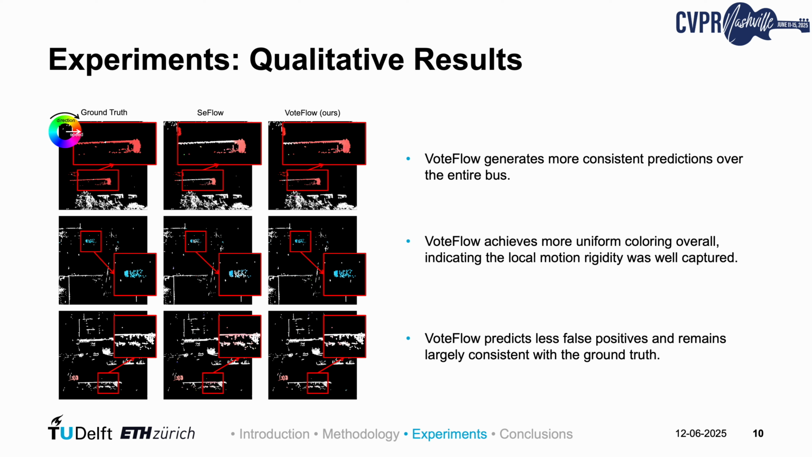In the first row, compared to baseline method, our method predicts more consistent predictions across the entire bus, yielding uniform coloring. Nevertheless, our method still encounters difficulties in yielding completely accurate predictions for this larger object. Similarly, in the middle row, our model again achieves coherent coloring, indicating consistent motion. In the final row, VoteFlow delivers consistent predictions with fewer false positives, closely matching the ground truth.